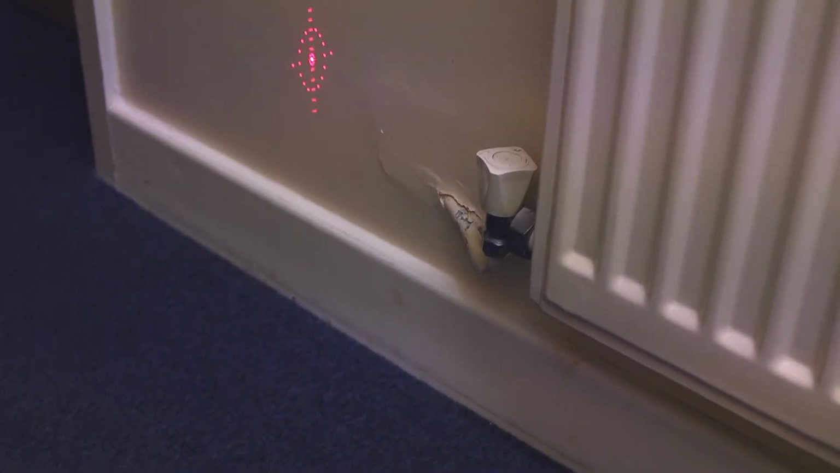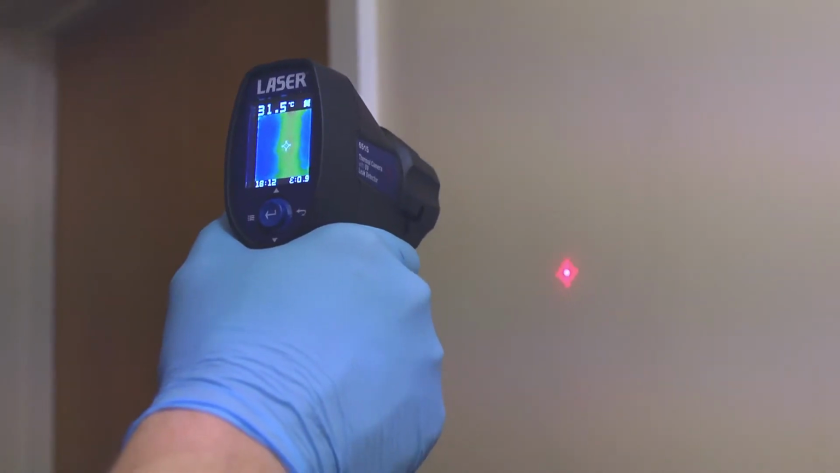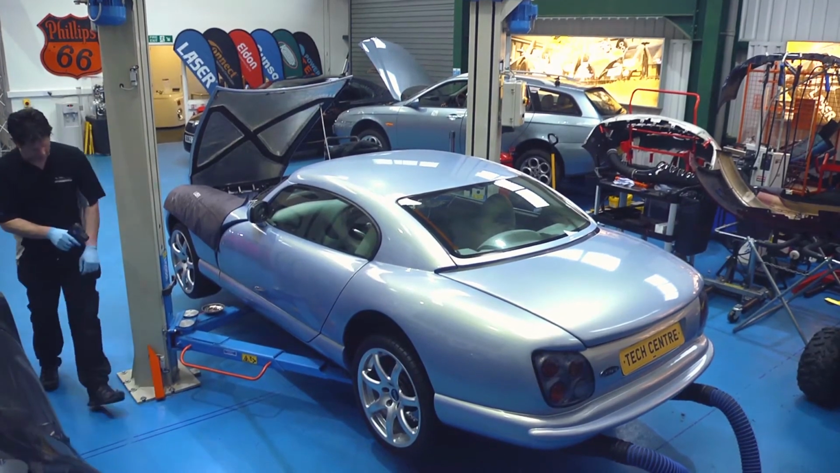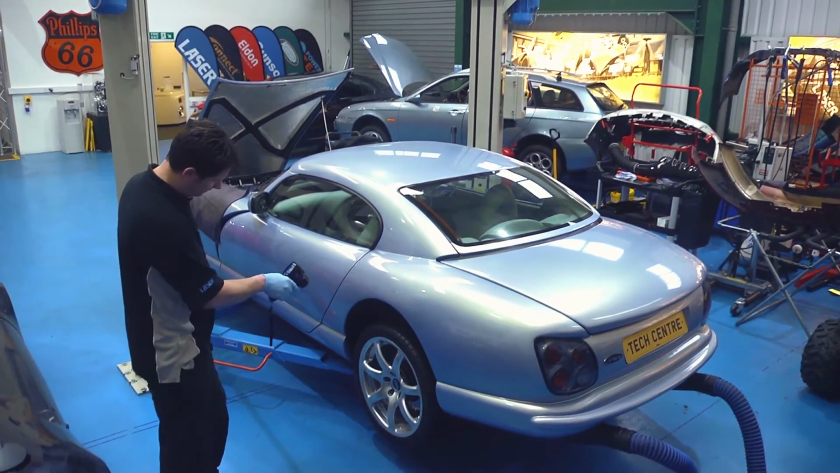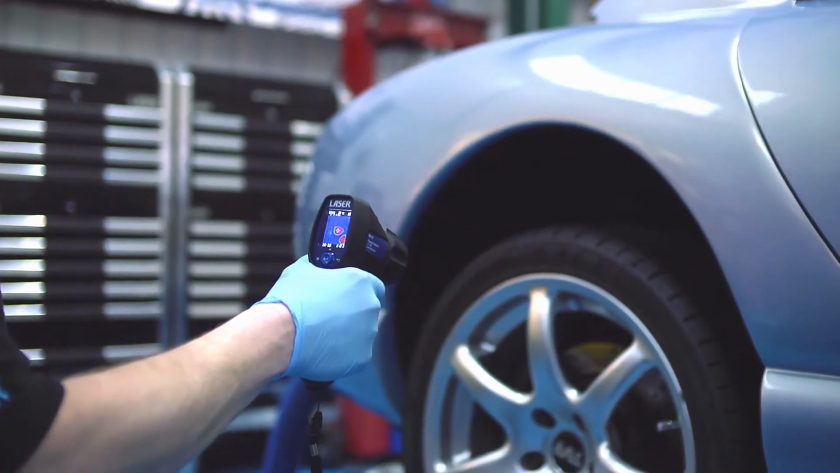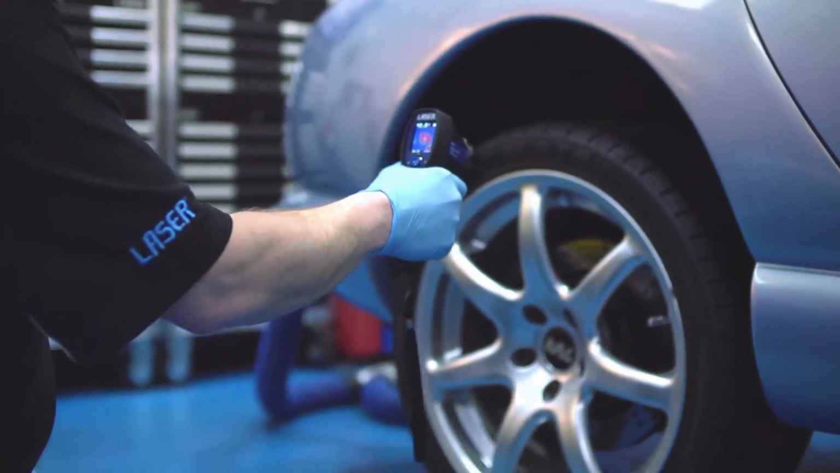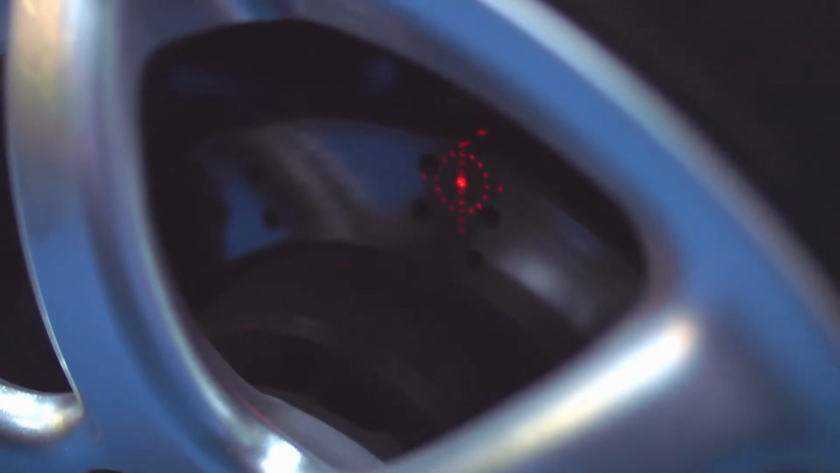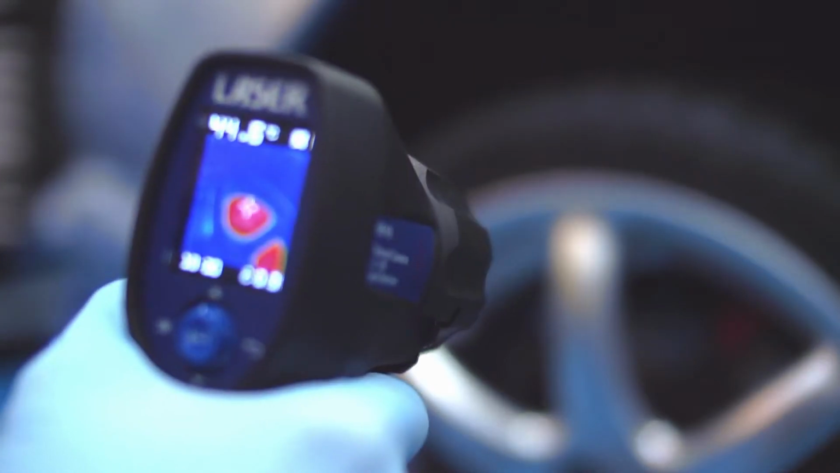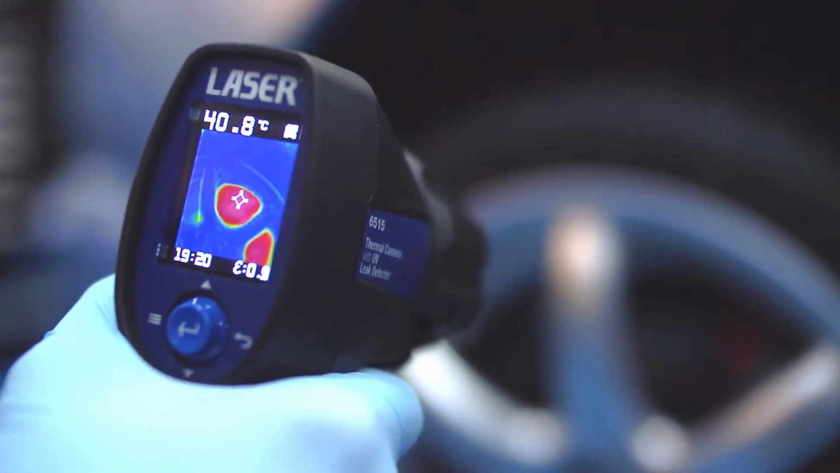Find the location of hot water pipes hidden in this wall cavity, for example. And diagnose why this car is pulling to the right under braking. Check the temperature of the brake discs. And we discover that this rear disc is running hotter than all the rest. The brake caliper must be sticking. It's there to see quite clearly on the screen.